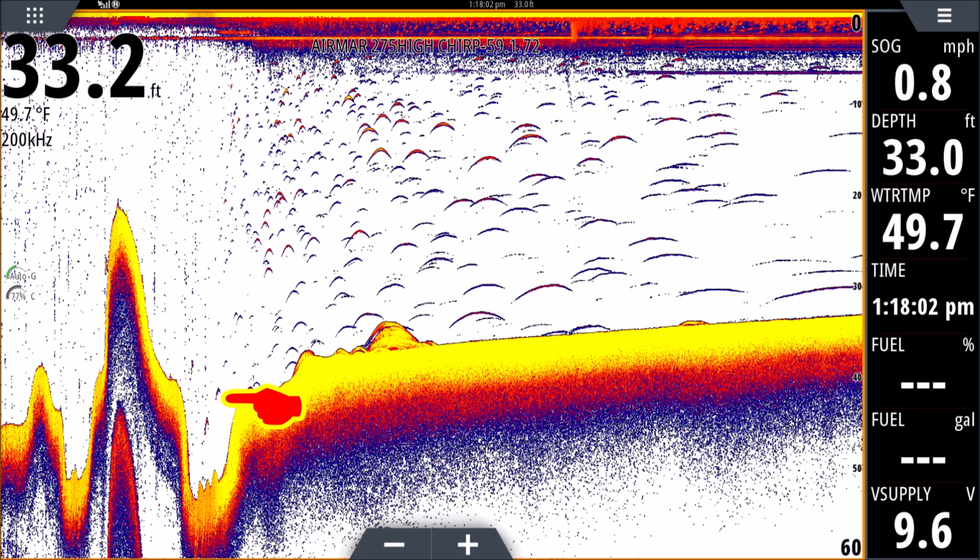So when you're running on plane, look for those anomalies. Now, if you have a steady haze across the screen, it's probably noise. Maybe you're getting a little air. But you can tell the difference between noise and small fish. So keep that in mind when you're running on plane looking for fish. It's a huge way we look for fish. We run on plane looking all the time. So that about does it for this one here.